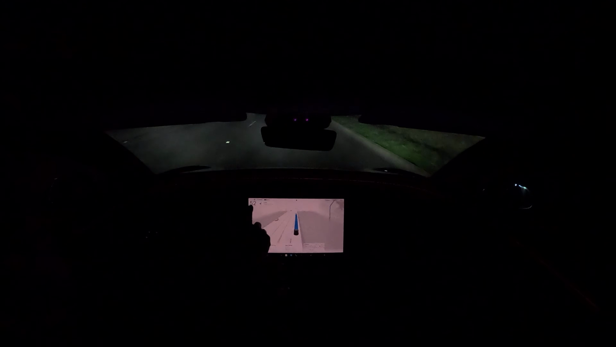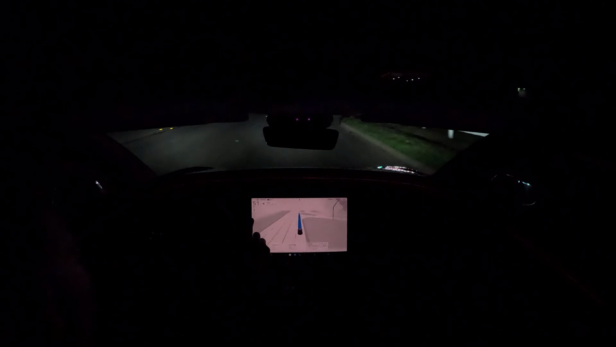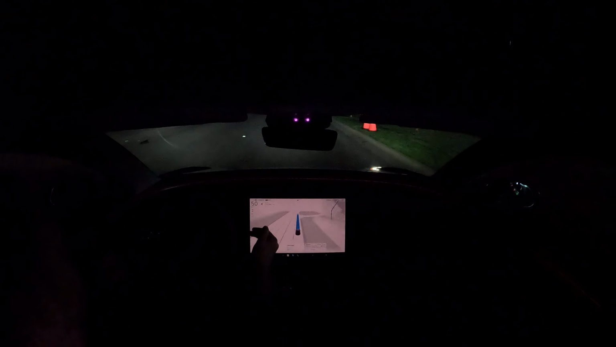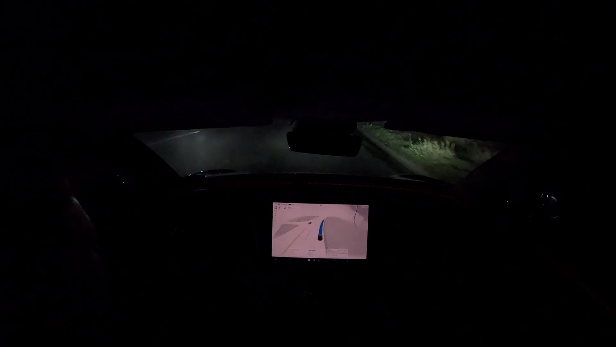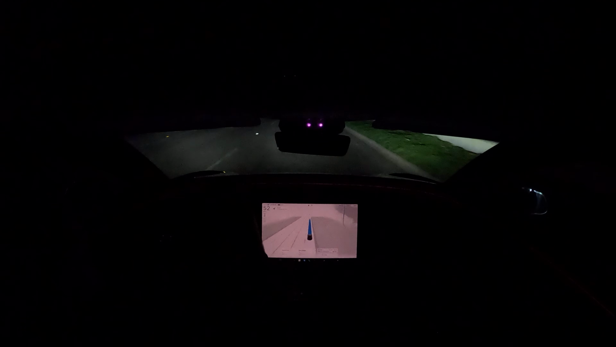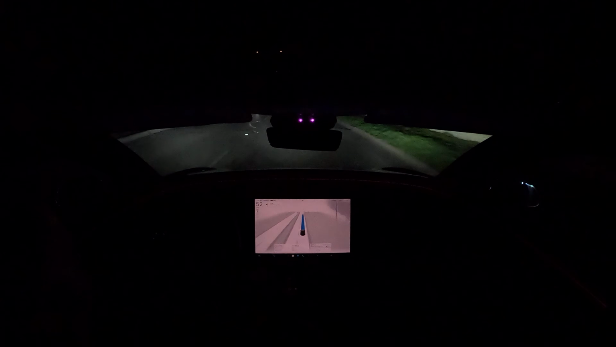So you can see here that it's doing 52 in a 45, even though I have the offset set to 5 miles per hour. So what's coming into play there is that it's recognizing the flow of traffic is moving faster, so it's allowing itself to exceed the 5 mile per hour offset. But then you see it drops back down a little bit when it lost sight of the traffic, so it can no longer make the determination that it was in the flow of traffic.